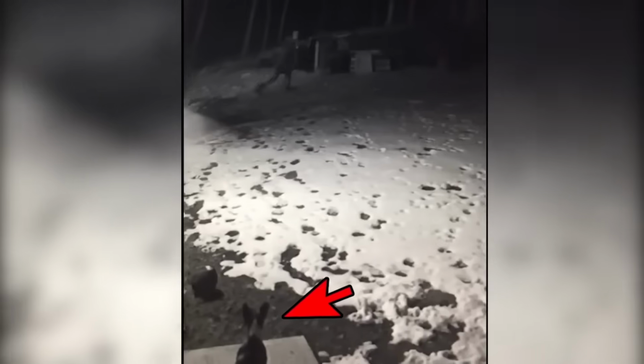Was it really a ghoul captured running at midnight, or was it just a hoax? To me, there was something really mysterious, as the dog sitting in the corner could be noticed turning its head in the direction of the running figure.